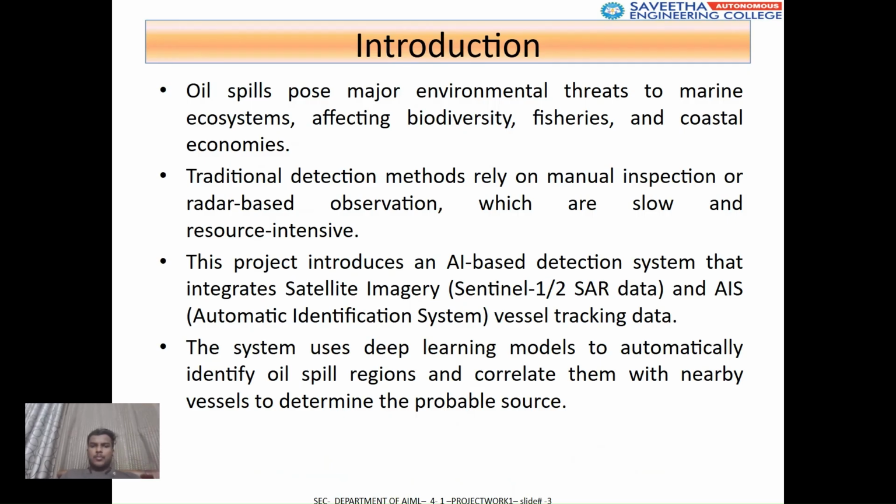Oil spills are one of the major environmental threats to marine ecosystems. They affect marine biodiversity, fisheries, coastal regions, and local economies. In this project, I propose an AI-based oil spill detection system that integrates satellite imagery, mainly Sentinel-1 SAR data, and AIS vessel tracking data. Using deep learning, the system automatically detects oil spill regions and correlates them with nearby vessels to identify the probable sources.